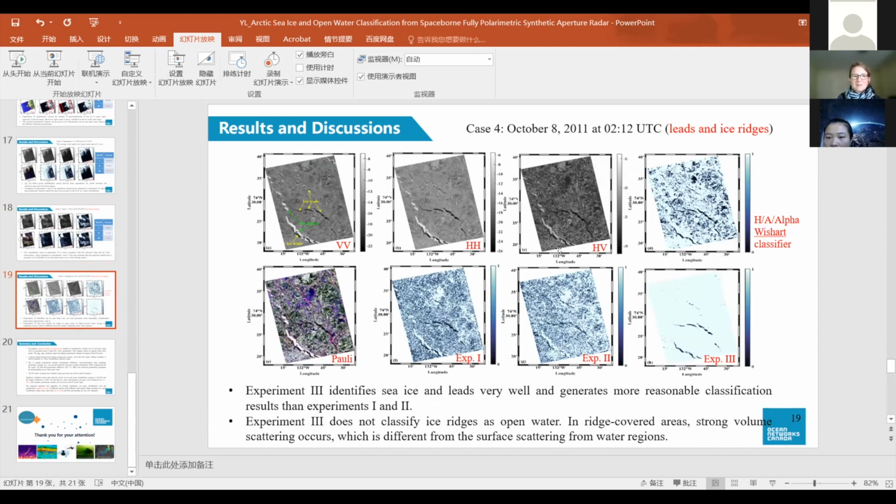Okay, Yiru, is there any other data that could help you identify these ridges or the rough sea surface caused by wind better? Actually, I think now there's only the in-situ observations that can confirm the sea ice leads and ridges, because this SAR imagery, the wide swath of the SAR images, is very small.